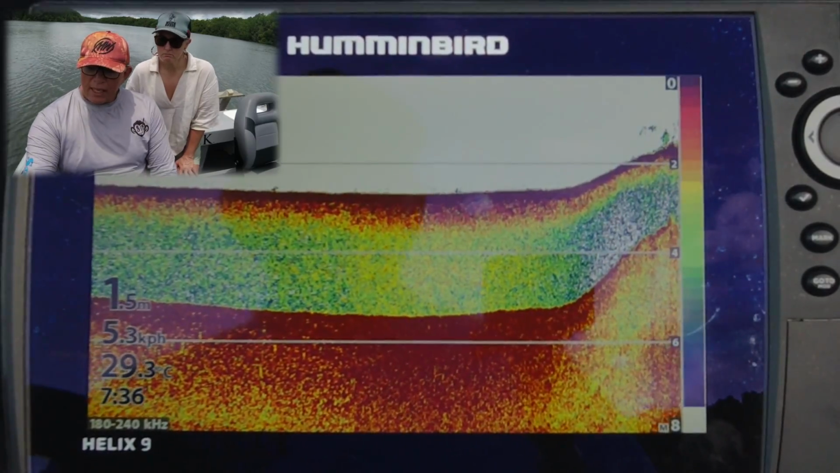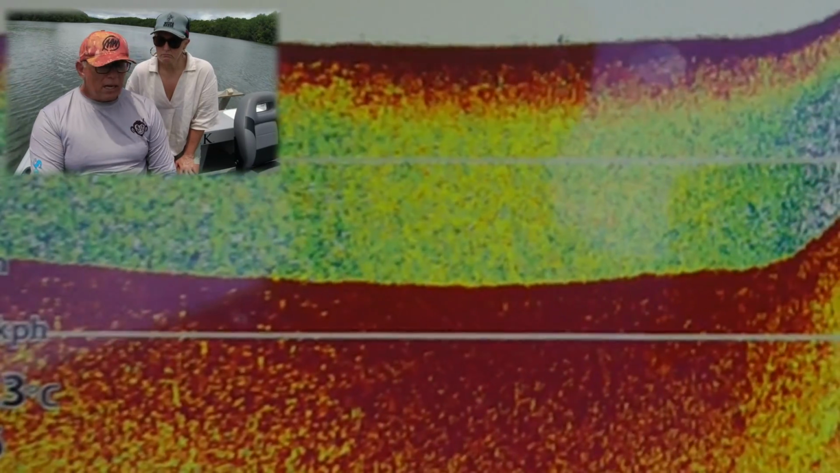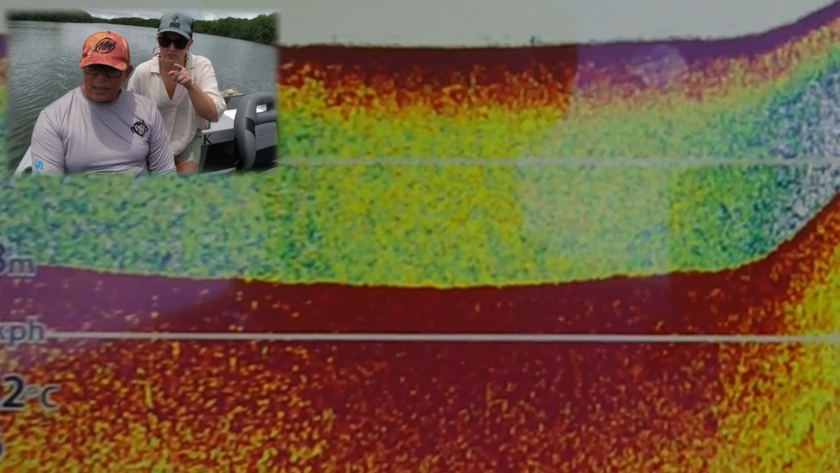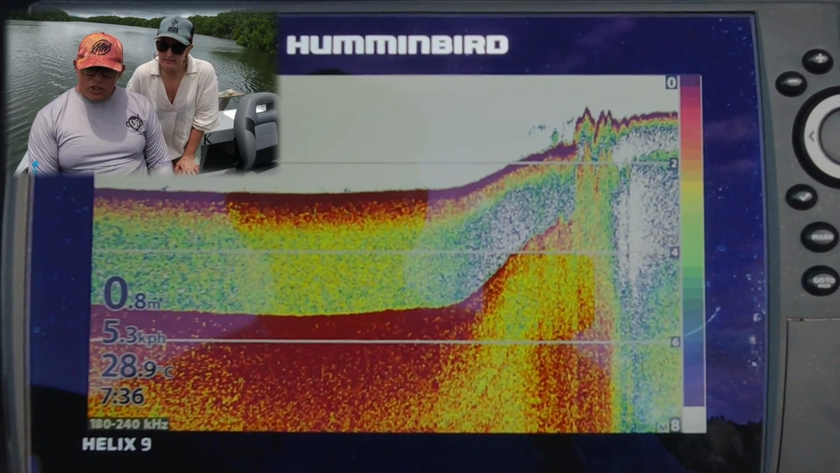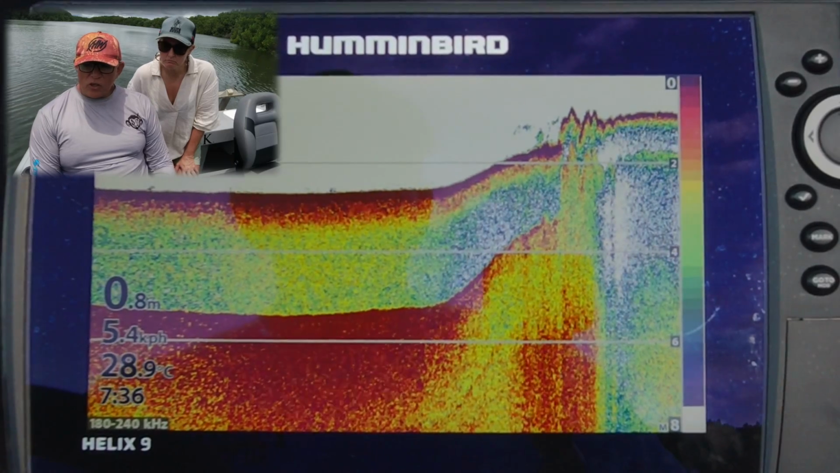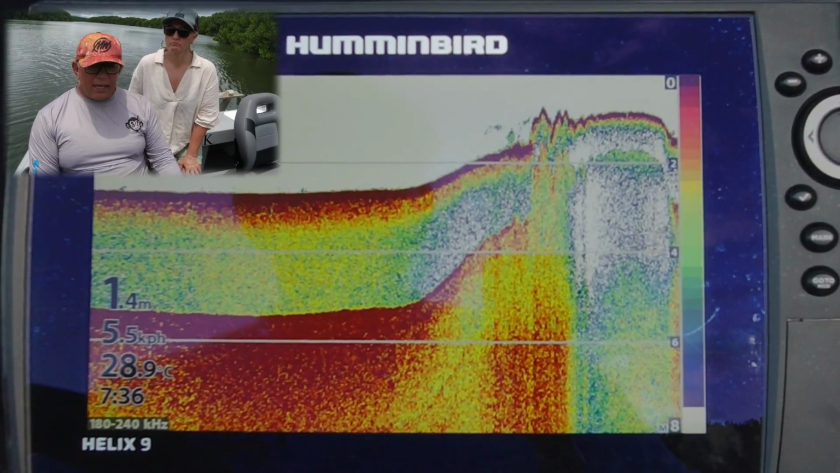That's rock. And we know it's rock, we know it's solid, because we've got a really thick maroon line or a red line underneath it. And here we go, we've got mud bottom now. See how weak that shadow return is? It's almost not even there. It's gone white and really, really weak. We're going to come across rock again in just a sec.